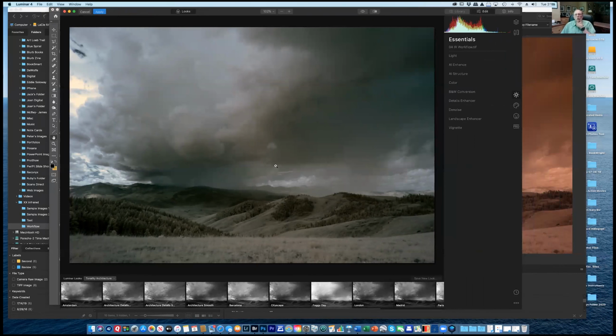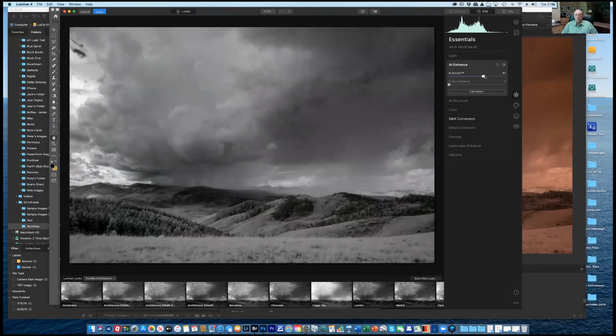Now you can do this completely manually, but one of the things we can do here is convert to black and white. And we've got all these red and blue channels. There's not a whole lot of color in this thing, but there's a thing up here called AI Enhance, and we can move those sliders around.